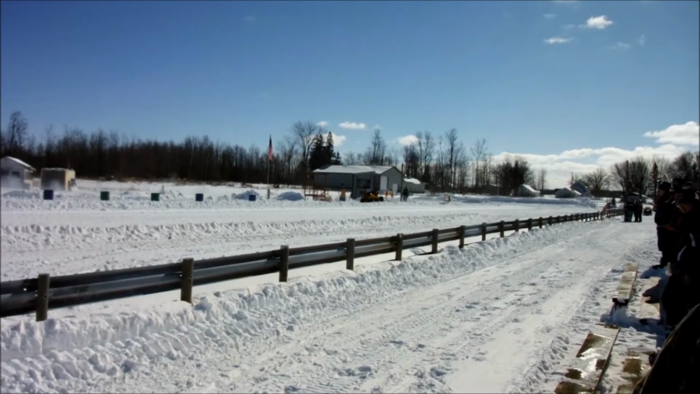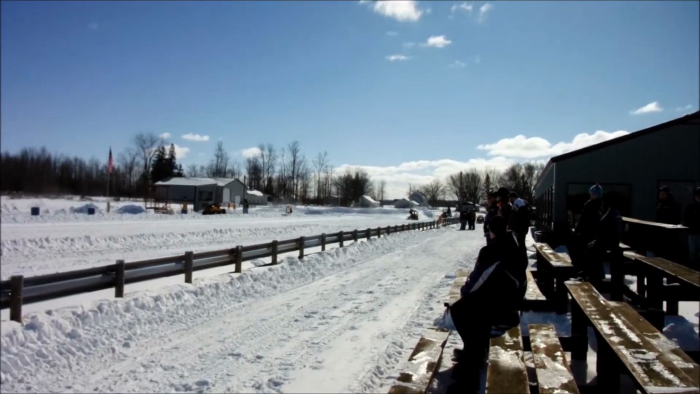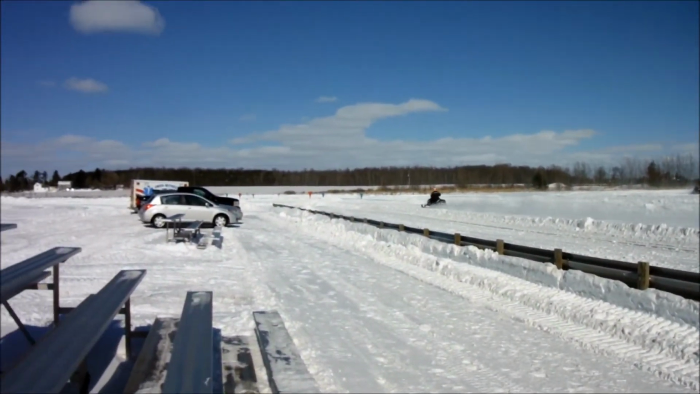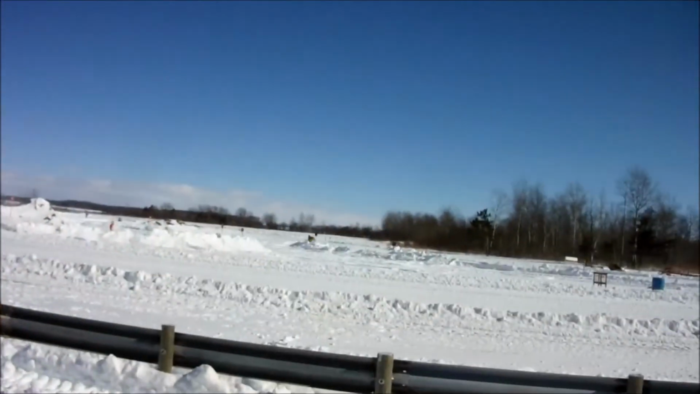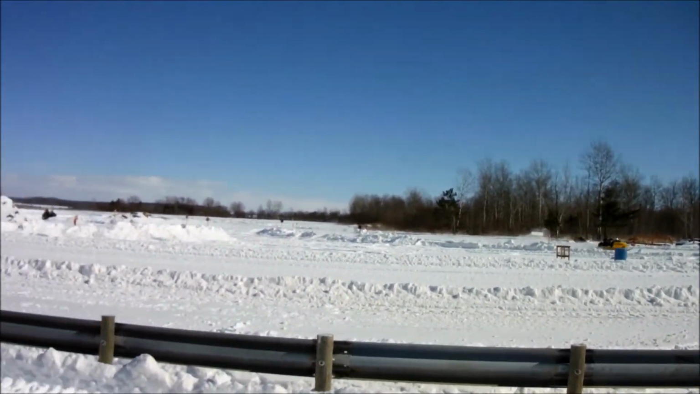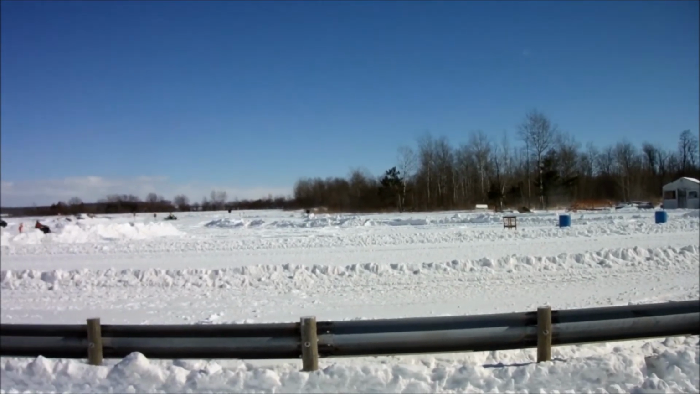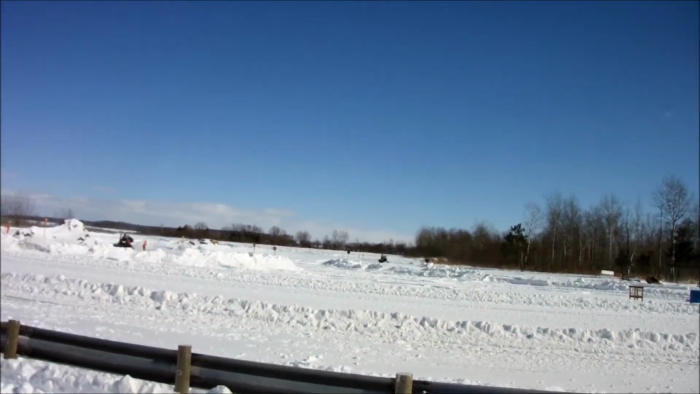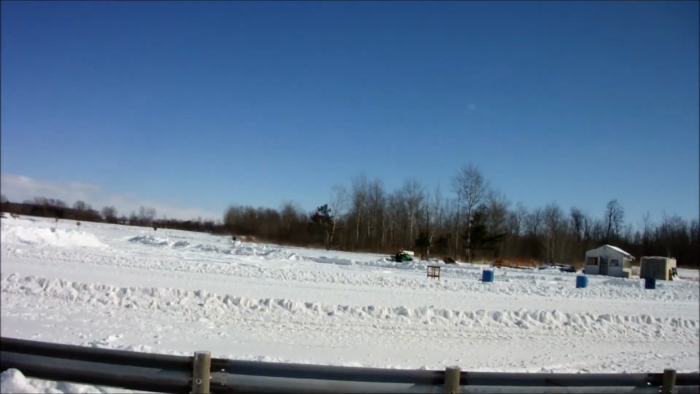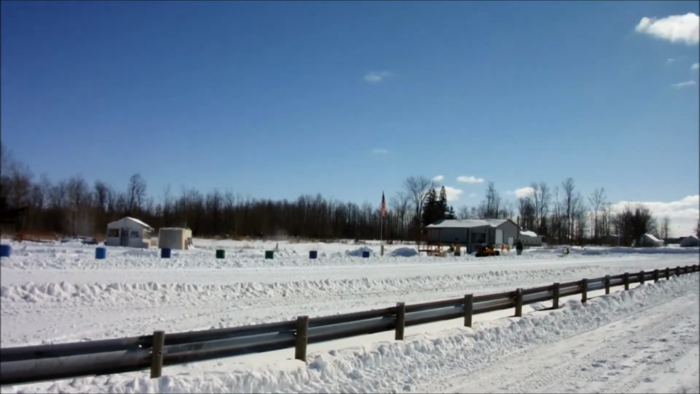Sounds like it's got a turbo. Yeah, it does. Listen to the whine when it comes by. That is sounding pretty nice. That's good salesmanship right there. Advertising for sale and then jet around. That thing is beautiful. I do not envy the payments, though.